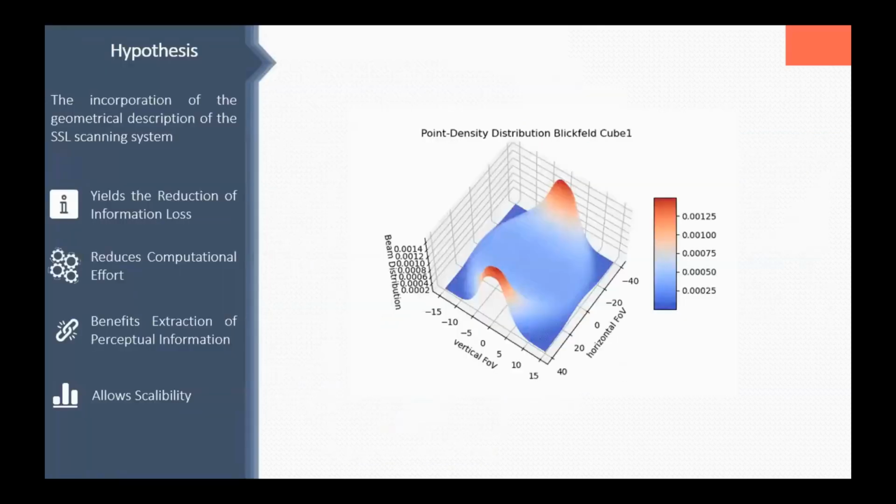Based on this, we made the hypothesis that when we incorporate the geometrical description of the scanning system, we can reduce the information loss during voxelization, and that we can reduce the computational effort because our system becomes easily scalable. For solid-state LiDARs in particular, or our sensor in particular, that means that we must incorporate the non-uniform density of the beam distributions, where at the corners much more beams are emitted into a smaller 3D space.